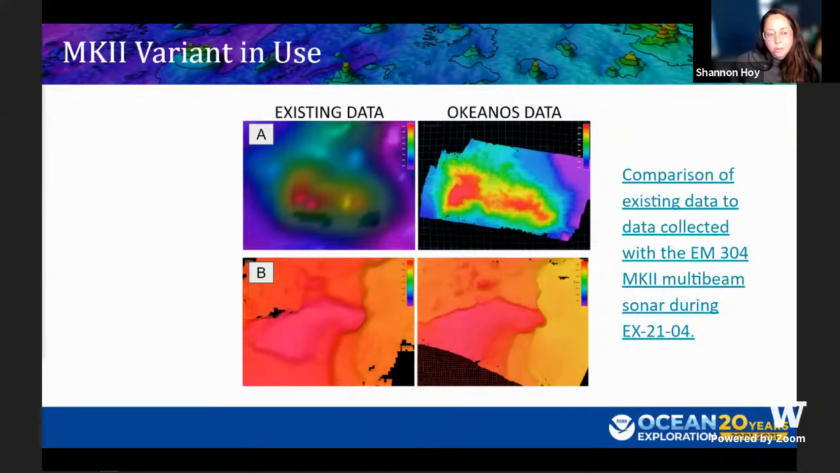This slide shows some of the improvements that were made during that expedition from what was available to the current data collected by the Mark II. Image A shows the comparison between satellite altimetry data of a seamount, and on the right is the Mark II variant data that was collected during that expedition. Image B is 2005 C-beam data in comparison to the Mark II. It was really interesting seeing the difference between the pre-existing data and what we were able to collect with the brand new system.